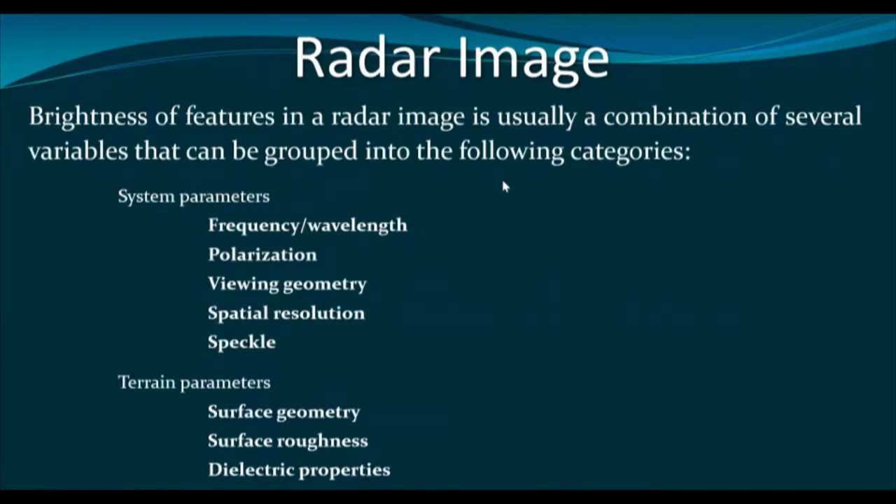Now, let us start our discussion about radar image. Brightness of features in a radar image is usually a combination of several variables, and these variables can be grouped into two broad categories: system parameters and terrain parameters. Today we shall primarily concentrate on the system parameters, and in day 2 we shall discuss the terrain parameters.